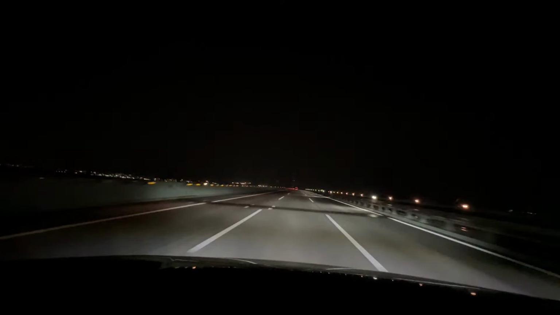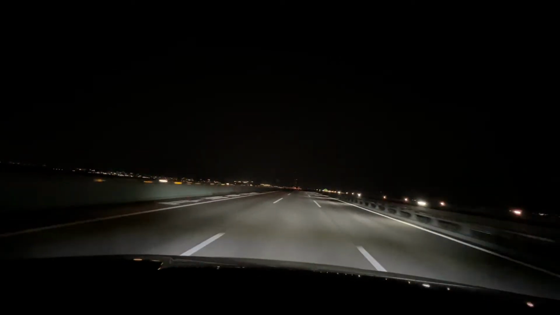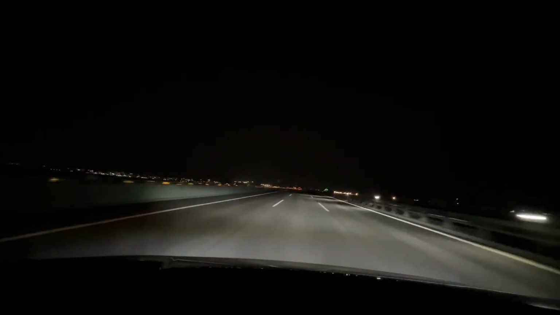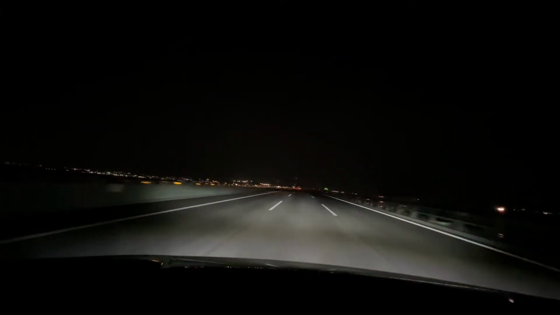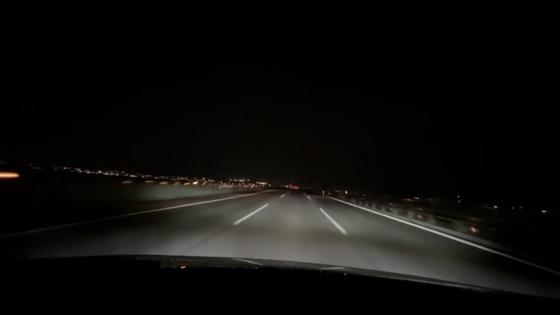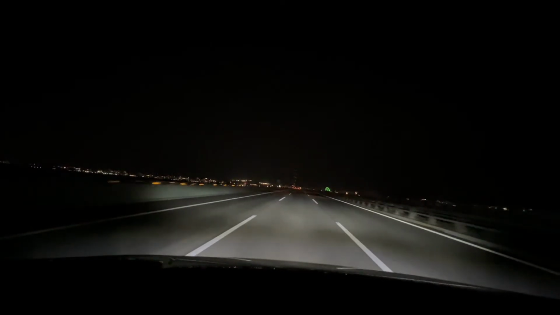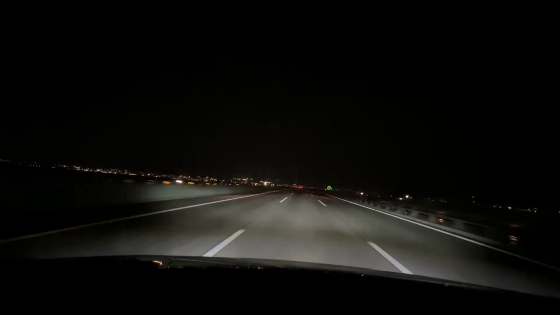As we come across the bridge here, you can't really see much from the phone, but we're actually over Osaka Bay right now. There's a little green light off to the horizon, and that is actually the Kanransha, or Ferris wheel, that is located at Rinkutown.